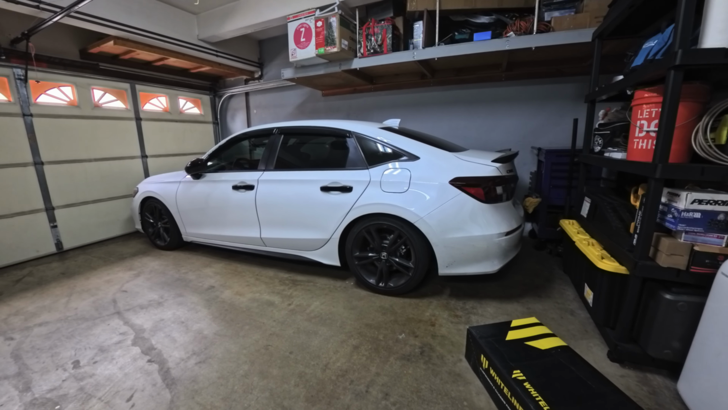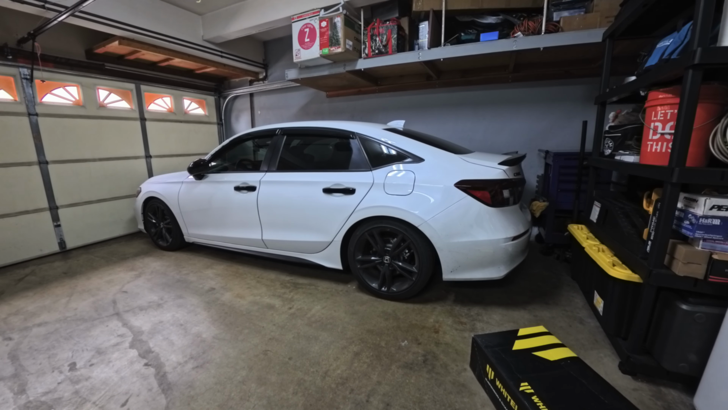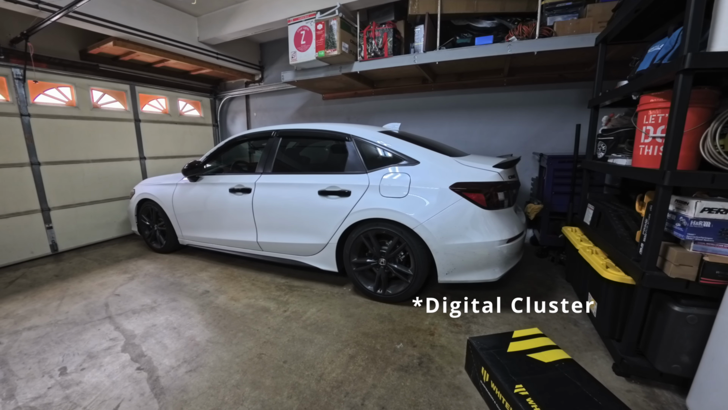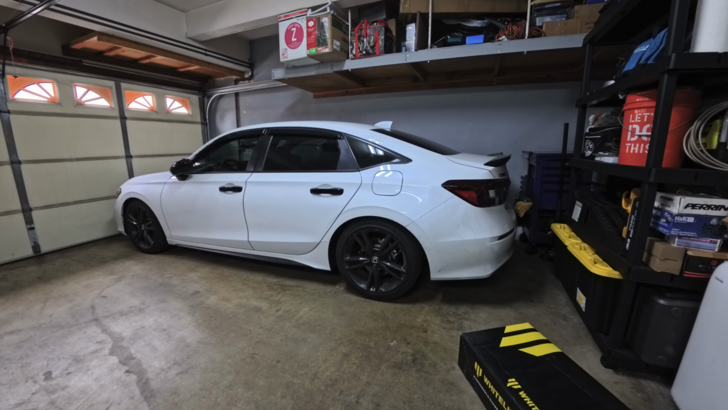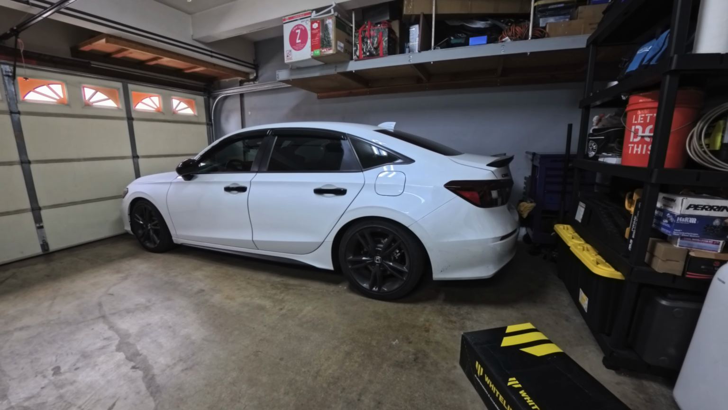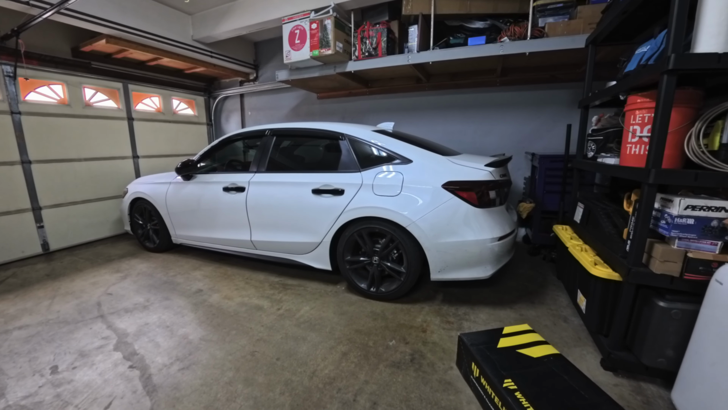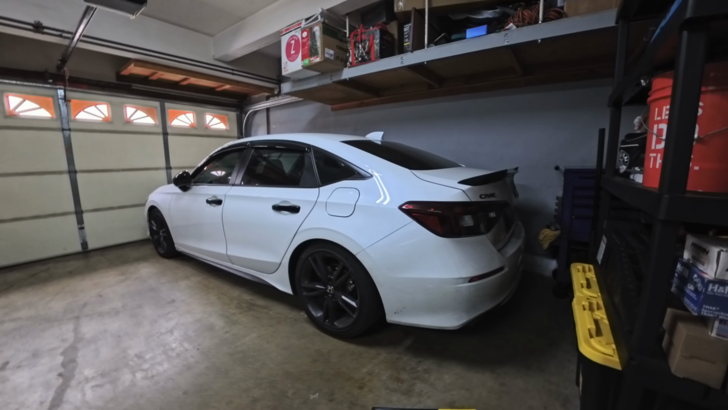It did come with some upgrades from the 2024 model, from the facelift to the tachometer. It's a full LCD screen and it has the Type R shifting lights. Also, the heated seats is a plus in this vehicle. Honestly, they should have come like that from the beginning. But yeah, this is the car.